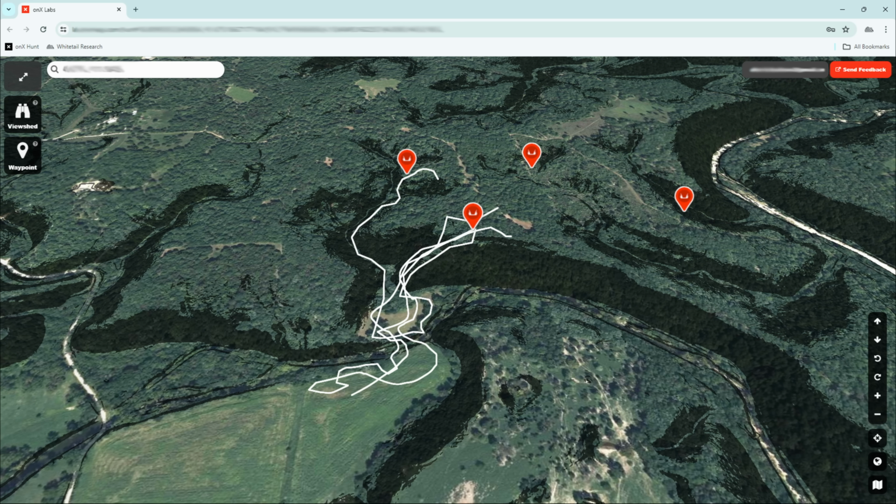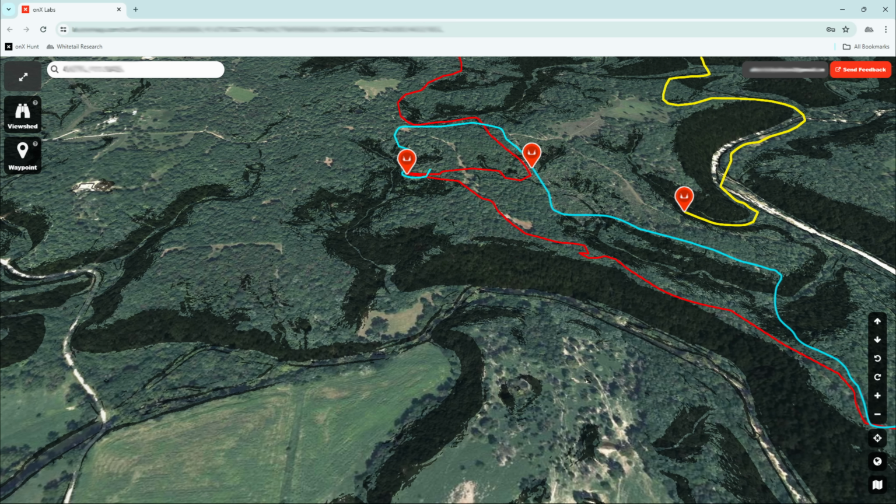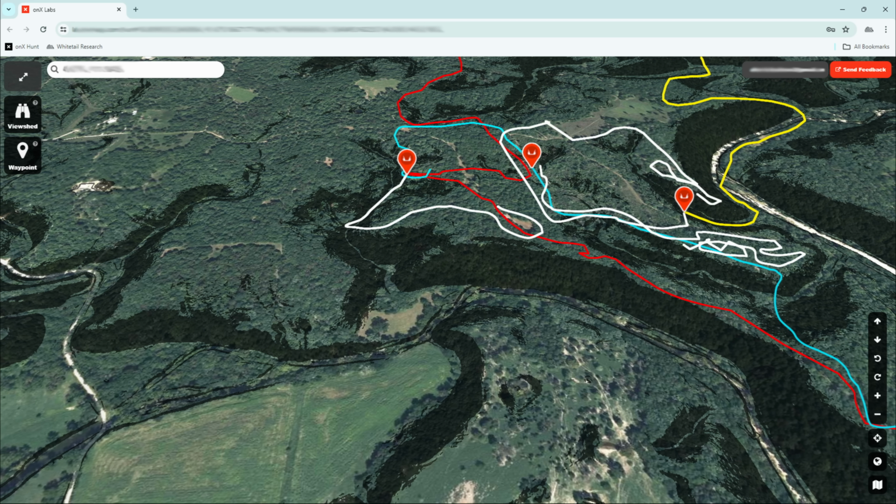So let's talk about how this buck moved and why some of his treks are so useful to hill country hunters. Once again, I'm skipping the movement out of this bed because it was previously covered in pretty good detail, and if you want a breakdown of that, check out my first video. I'm going to focus on the few times that he left his home range for now. Most of these lines within his home range, he's browsing around on native browse and primarily on acorns.